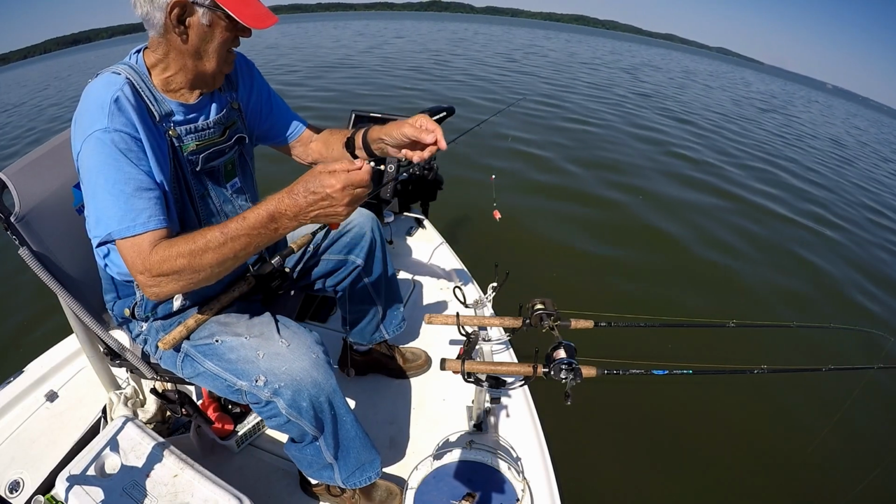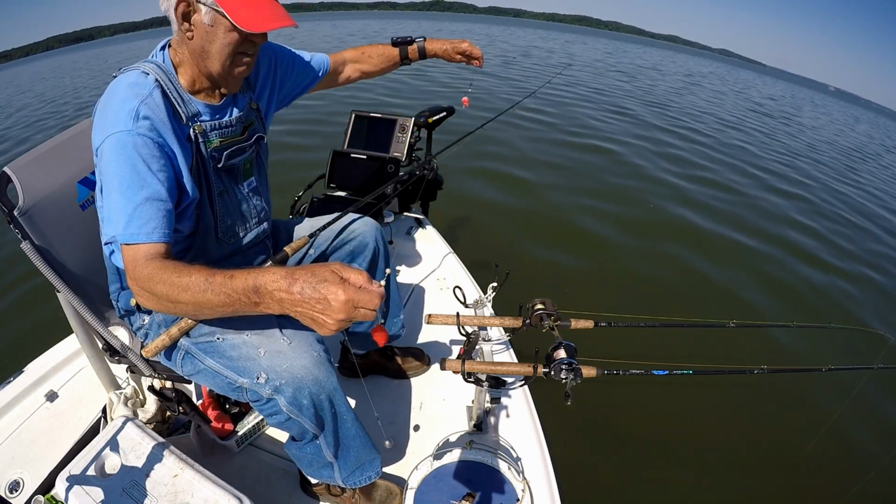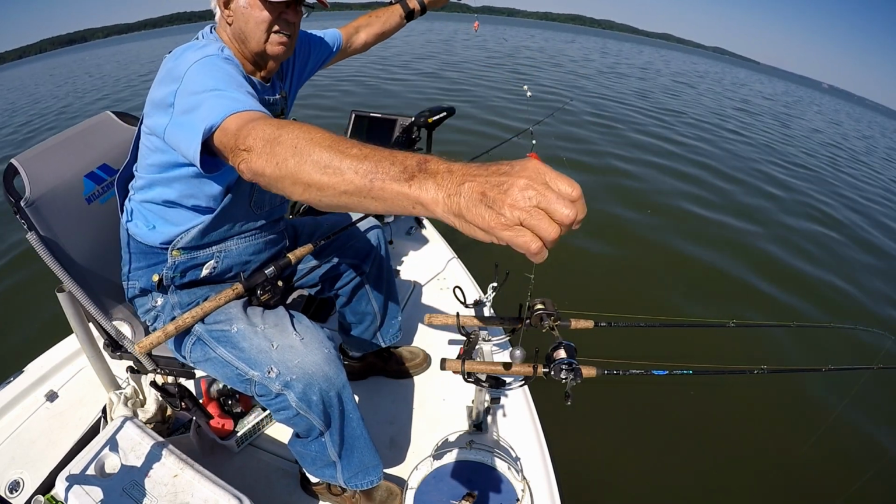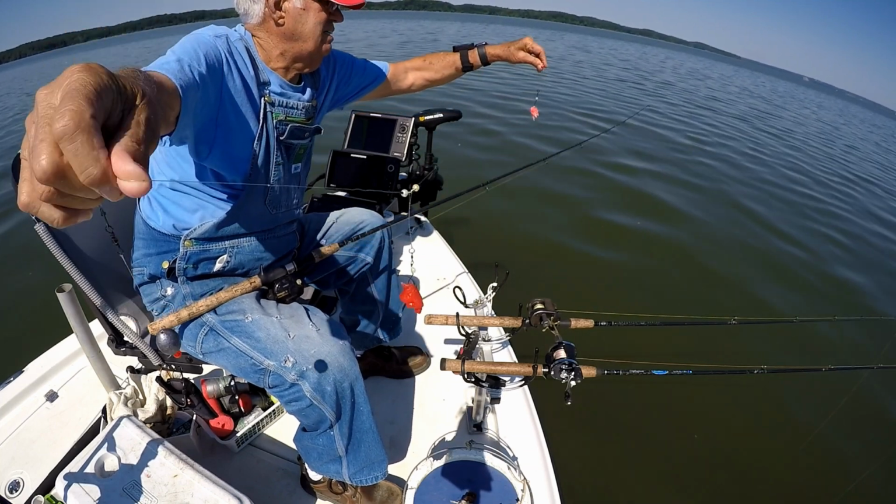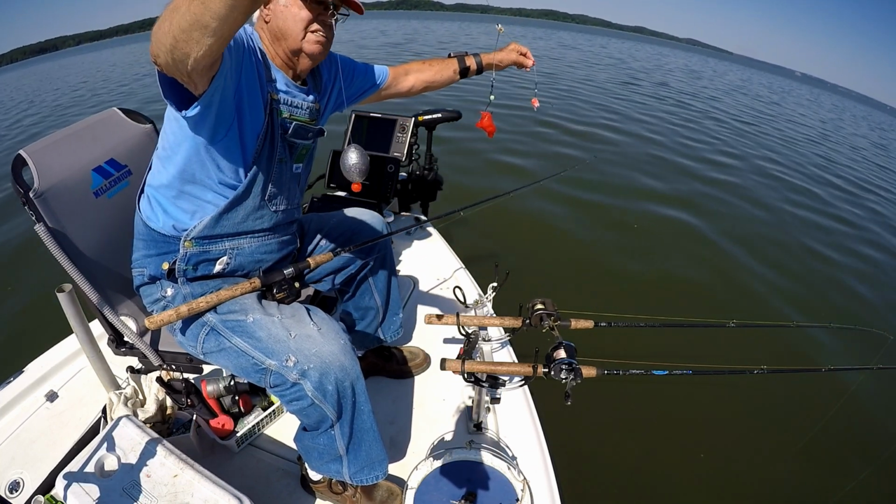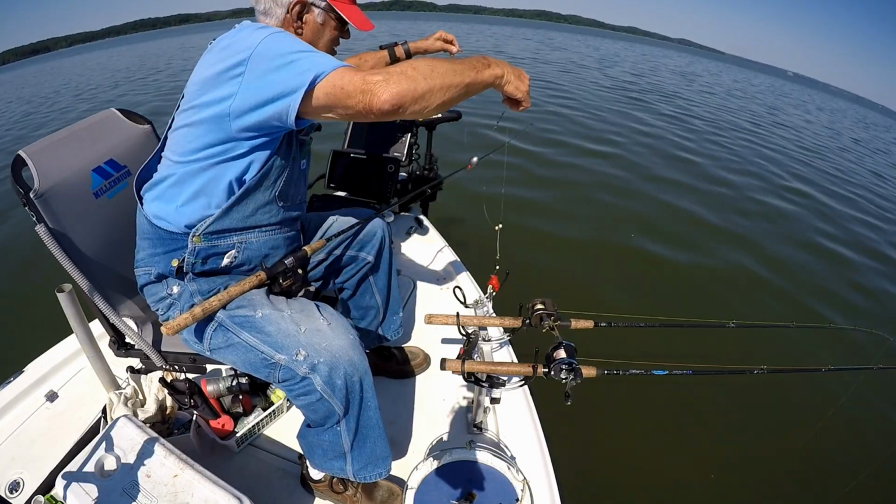Just showing you the bait rig here. It's got a double hook rig with a weight on the bottom, and baited up with chicken, marinated chicken, and that's what they wanted today. I tried some night crawlers and even some minnows, but they wanted that chicken.